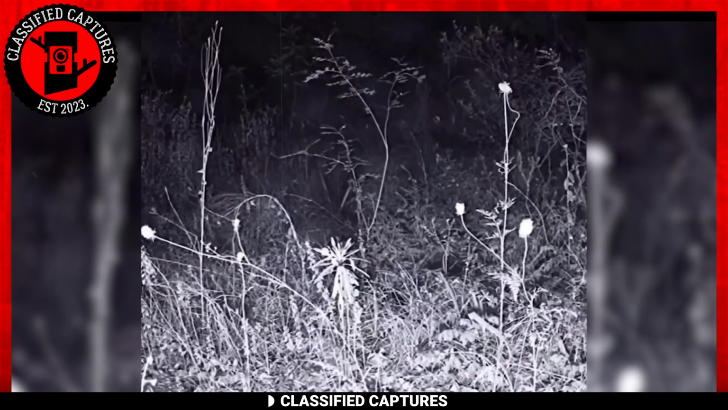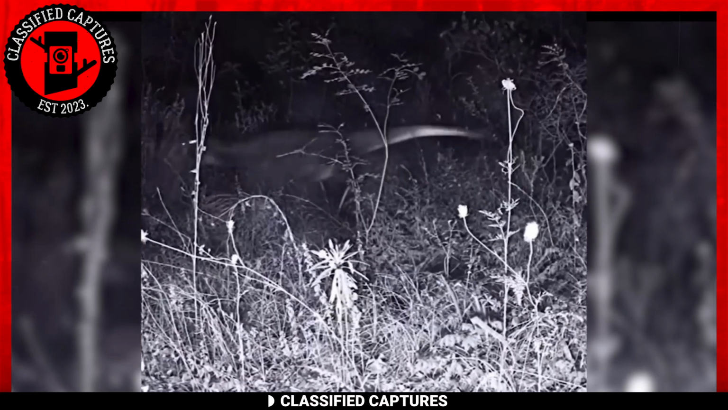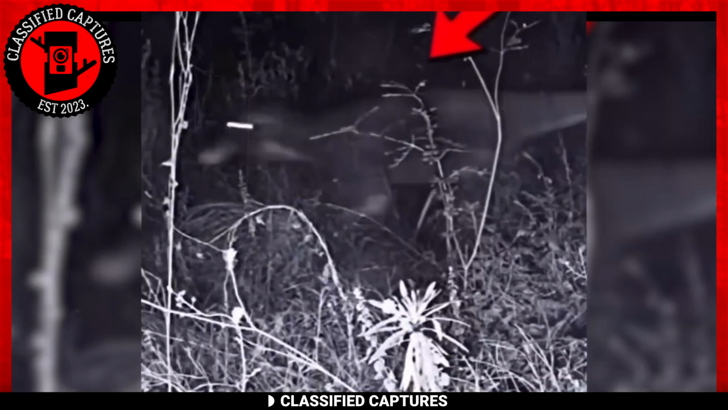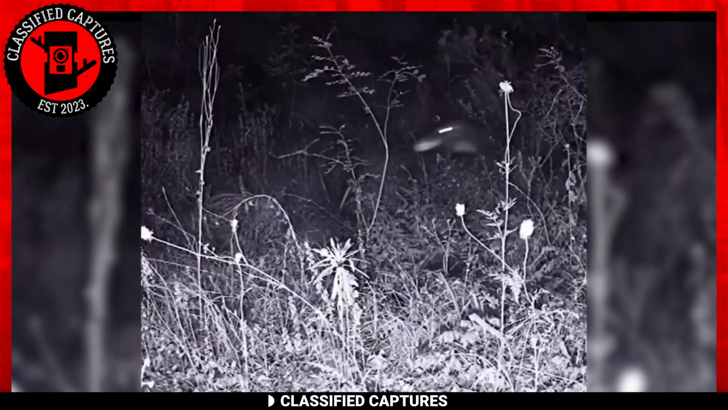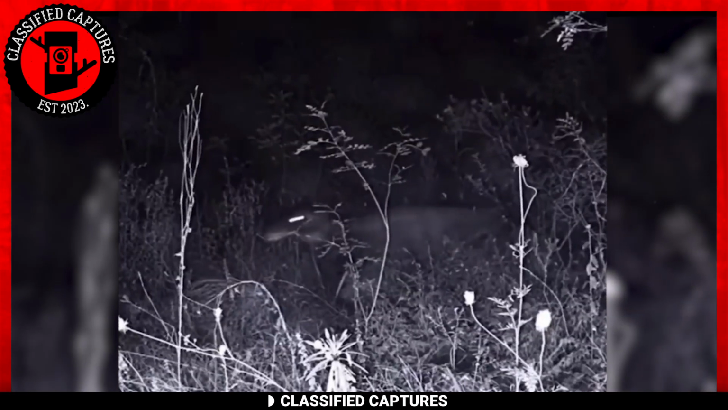We know many suggest Bigfoot is some prehistoric ape that never went extinct, but what if I told you our next trail cam footage contains something more ancient? Pay attention to the clip and tell me what you see. Do you think dinosaur or kangaroo? You know what? Watch it again. Did you see it? Now tell me, is that a kangaroo or does it look like a dinosaur?